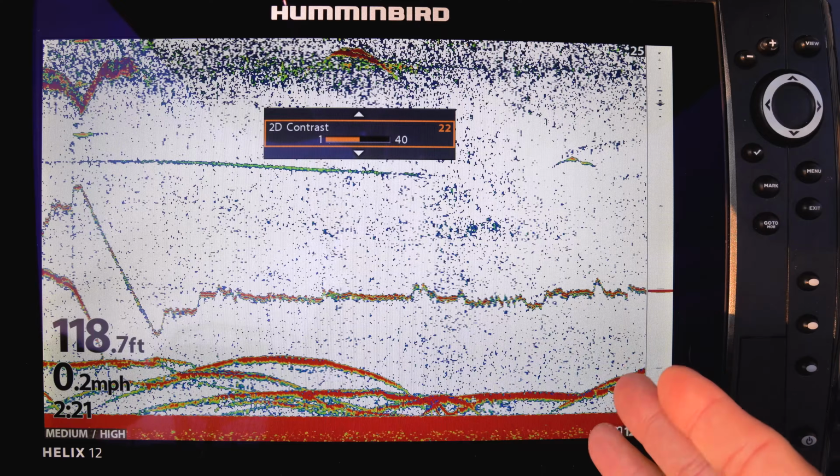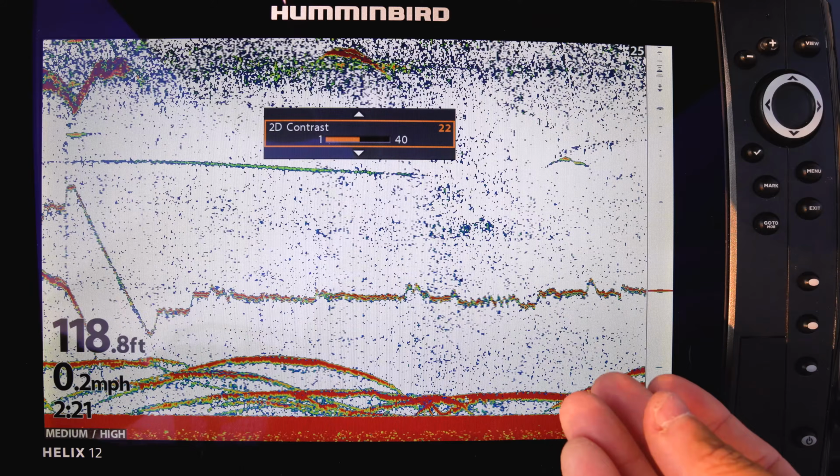One of the biggest hurdles when you're fishing for lake trout is how to set up your depth sounder to get the best possible results. The problem is these fish, when you're jigging them, lake trout specifically, and whitefish to some degree, want to chase your lure. They will not hit a lure that is just sitting there.